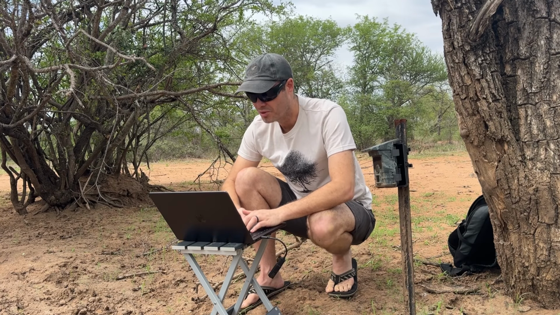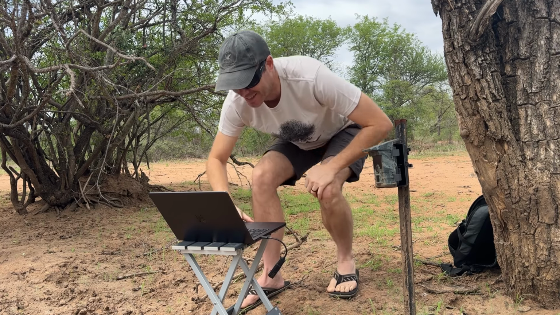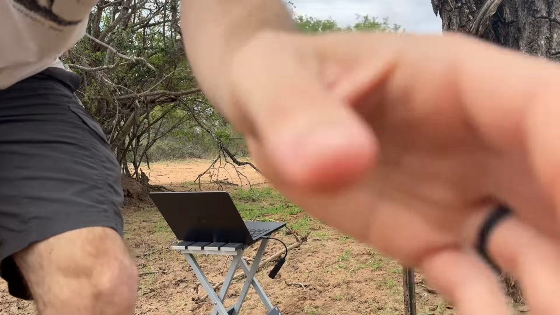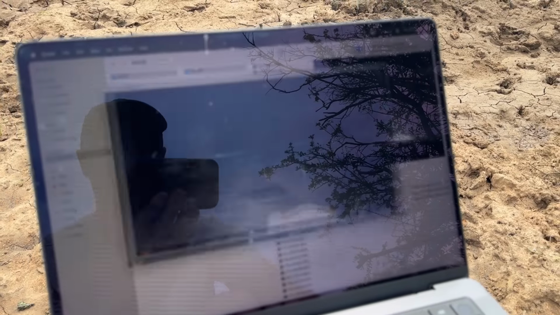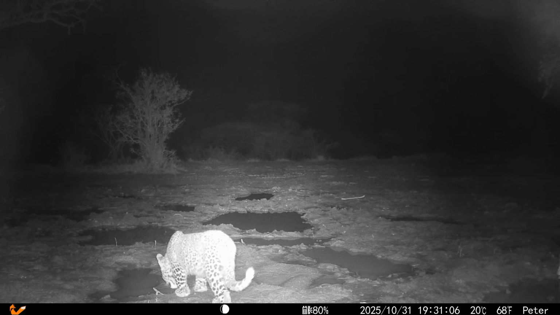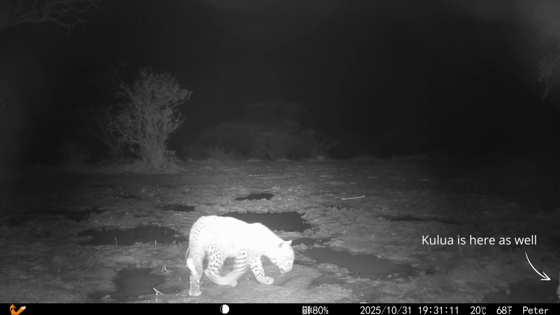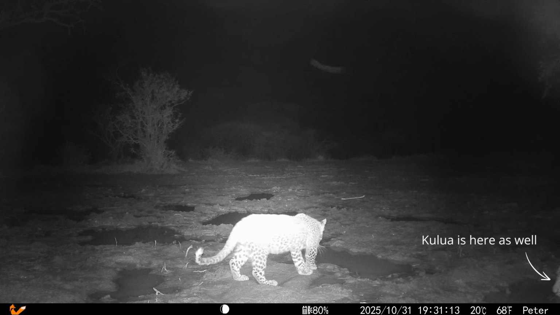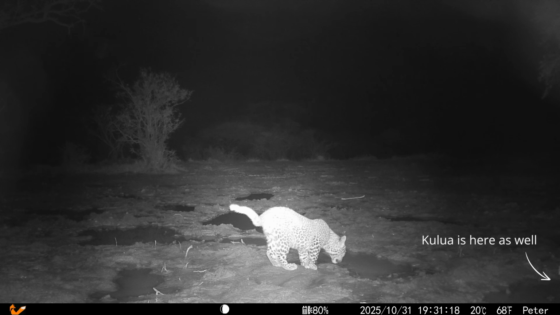Okay, so this is the moment of truth. Oh, come on! Leopard cub drinking in front of the camera. Oh, check this. To show you this, look at this. That is a leopard cub drinking in front of the camera. Wow! That's on the 31st of October, 7:30 on Peter's camera.